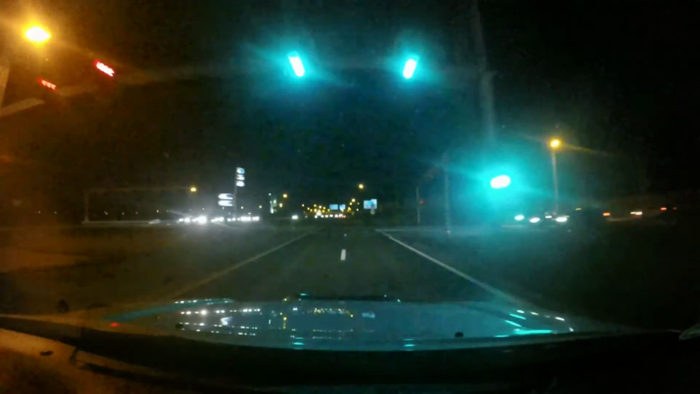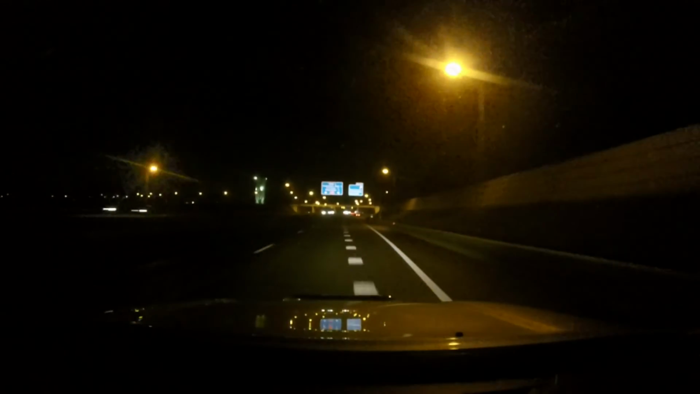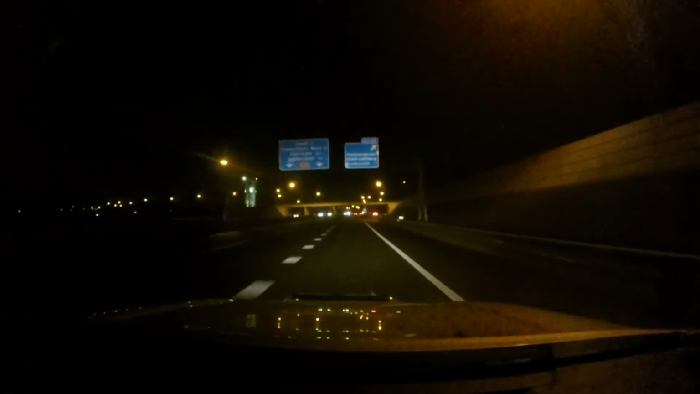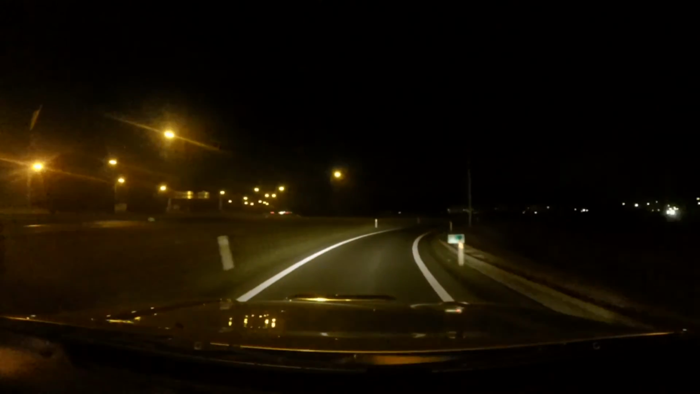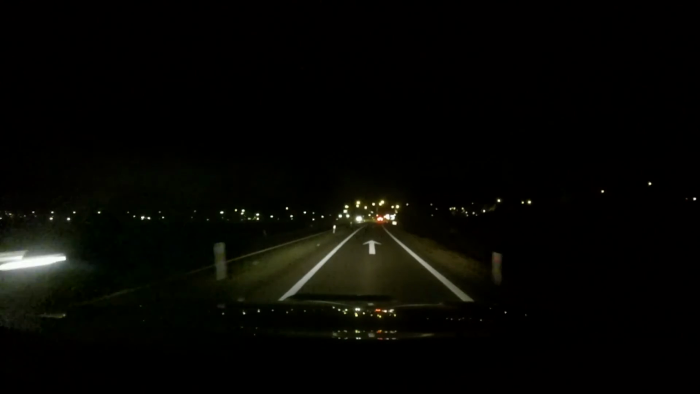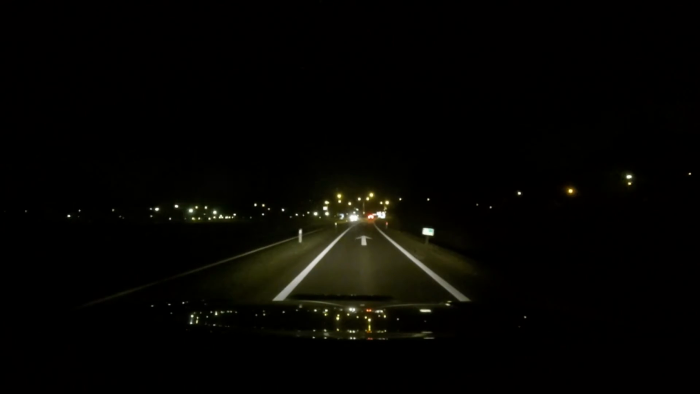Like the traffic light. Even in a 2-ton Land Cruiser, you're always first, because nobody can race you, but whatever. I just like it anyway. But yeah, we're 5 minutes from home.